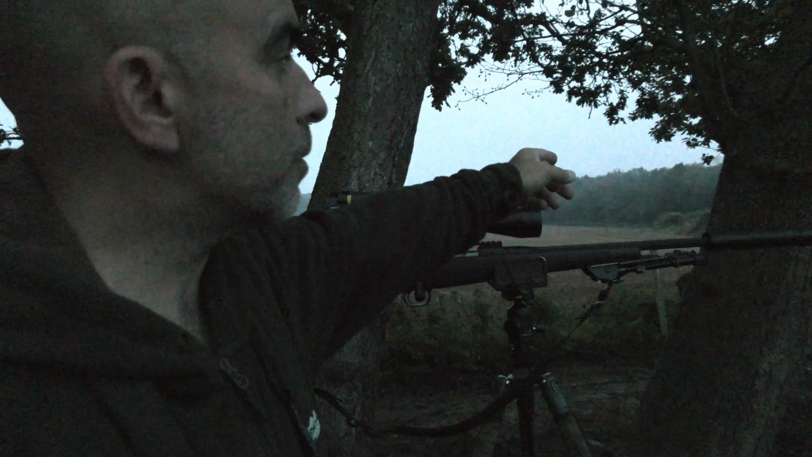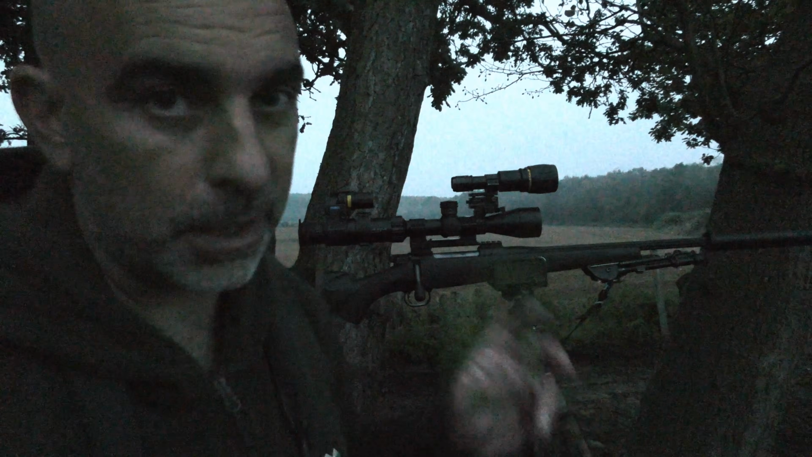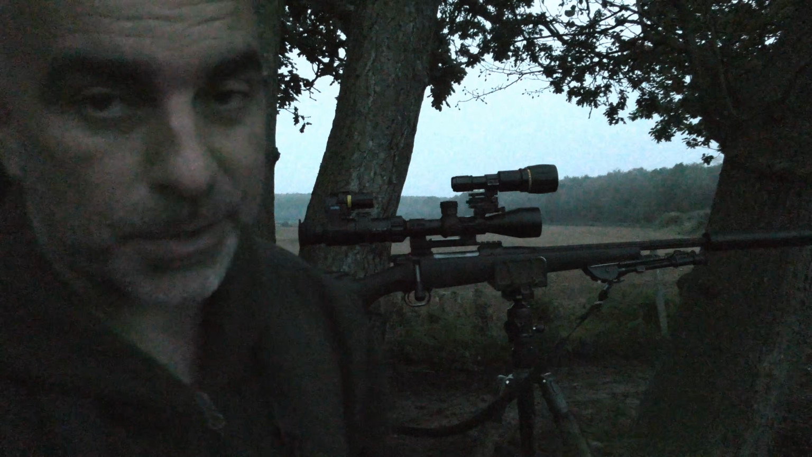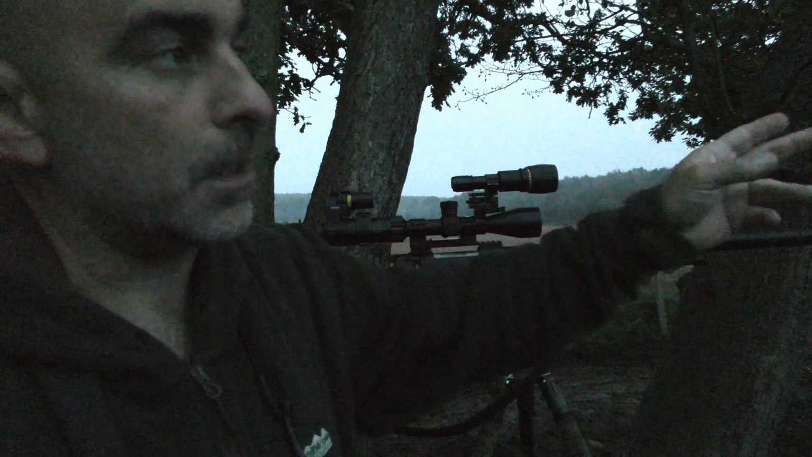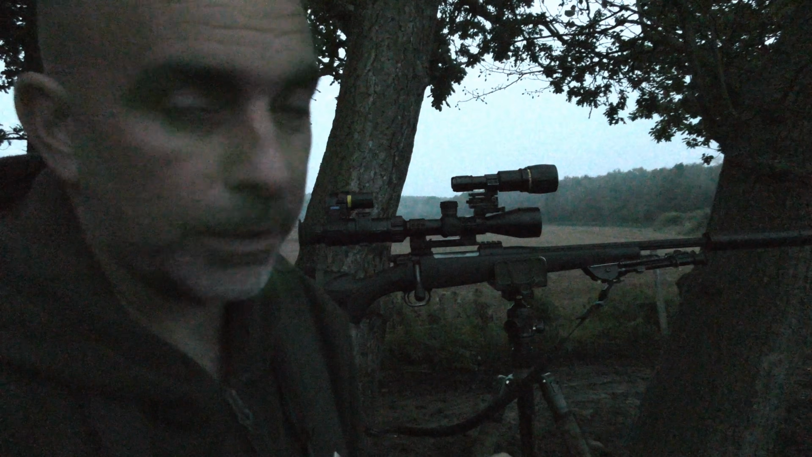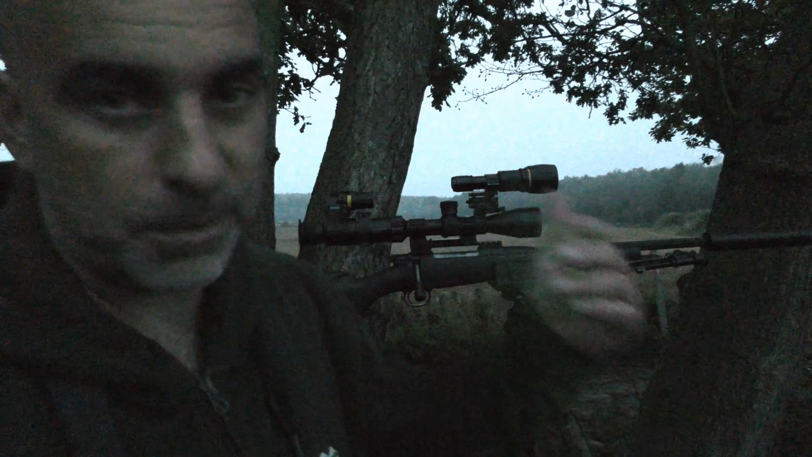And he went just through the hedge, just in front of me here, and he started trotting across the field. I think he had clocked me or he winded me. Anyway, he went out across the field there, and he stopped for a second. I managed to get a quick shot and thumped him hard. It clearly hit him through the shoulder and staggered him, and he went on probably another 20-30 yards, and he just went over in the field.